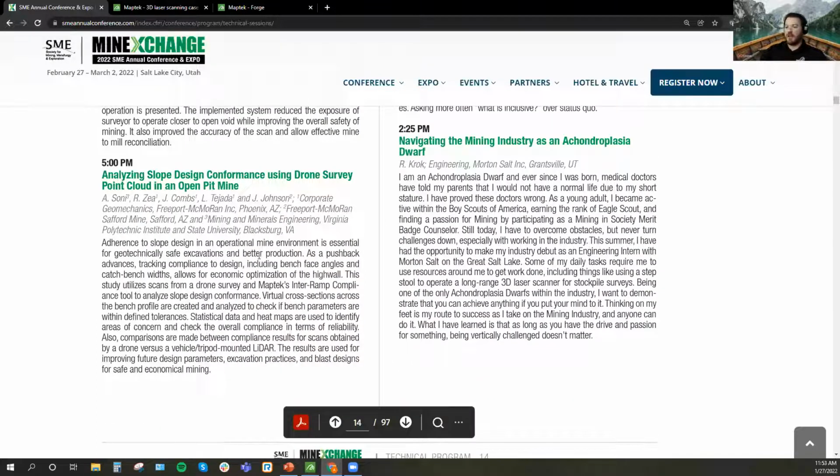There's an interesting talk in there on this Interramp Compliance tool, actually, how it's being used with drone data. So, some differences in how you might utilize vehicle or tripod mounted LiDAR that we're talking about today versus drones. There's certainly pros and cons to each, but it's an interesting talk on that specifically.